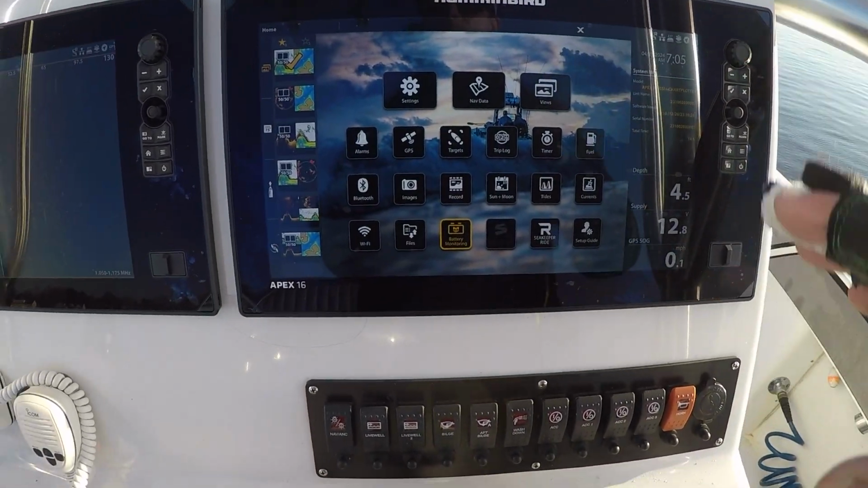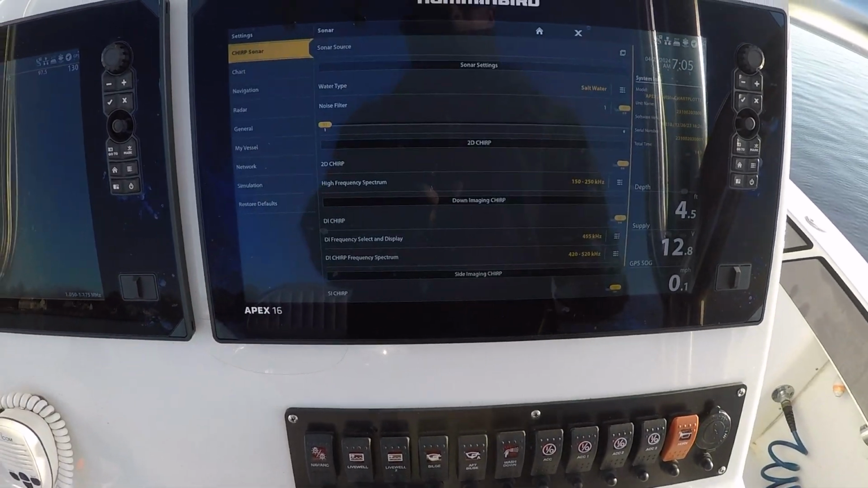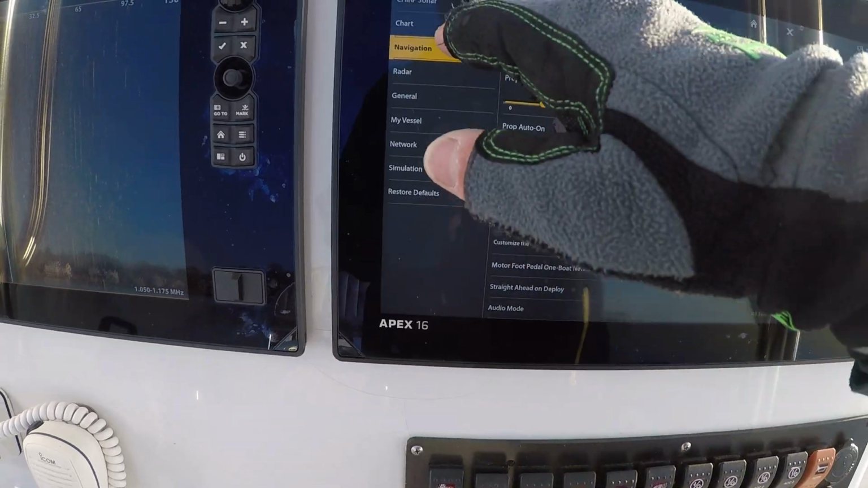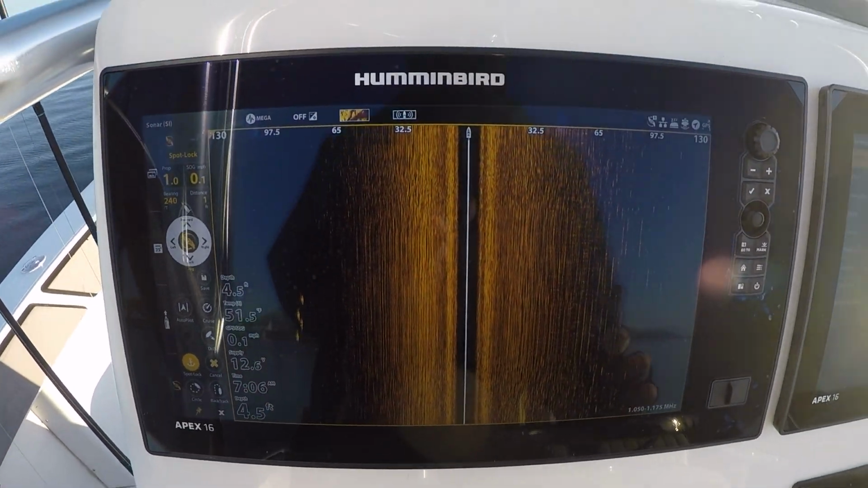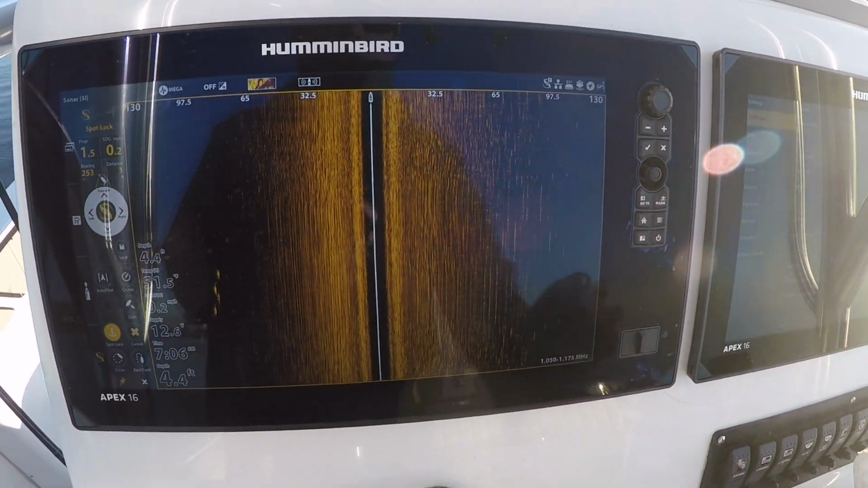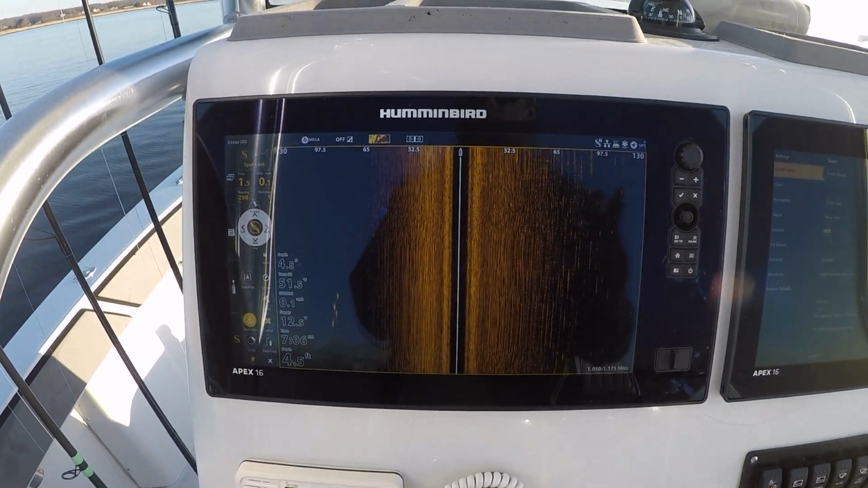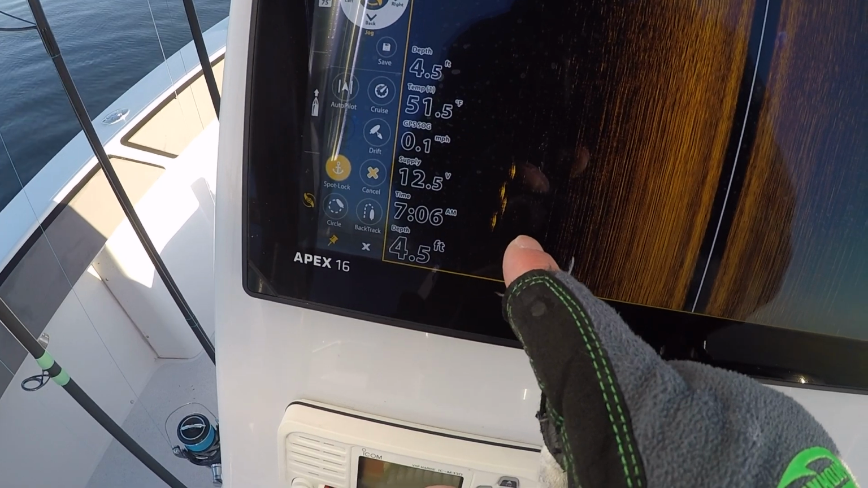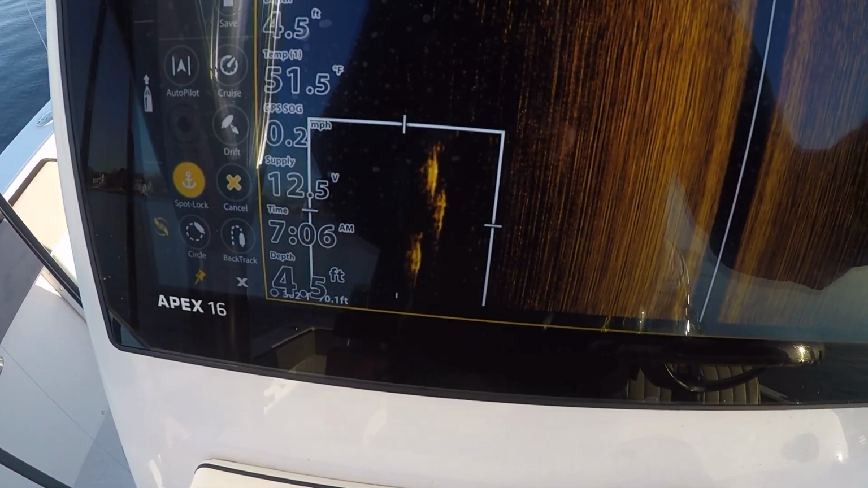So the home screen, it's very easy to get to all my settings. If I needed to make an adjustment, I can do that. On the side imaging, you run the transducer that comes with the Apex. This is what I'm running. I run 2 side imaging transducers, and I get this imaging. You can see some fish right here. There's 3 stripers right there.